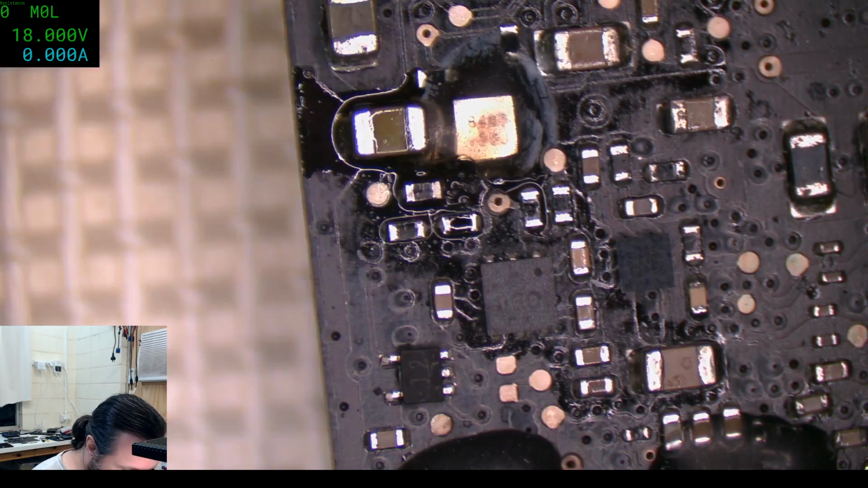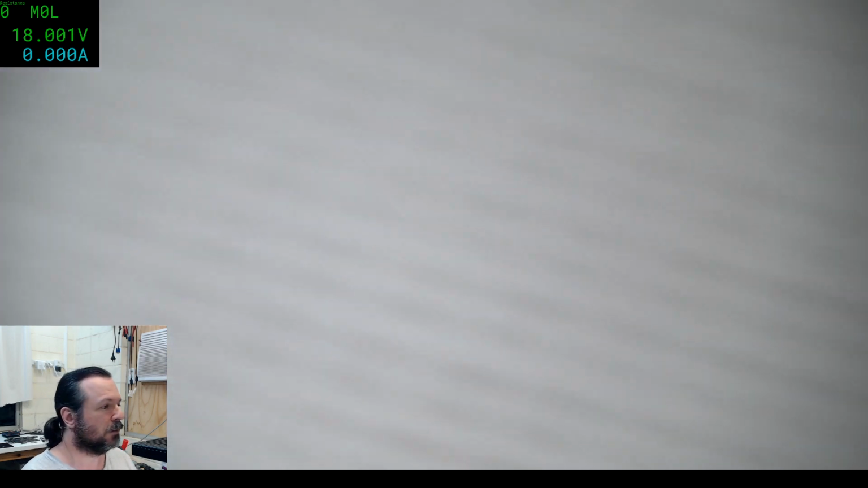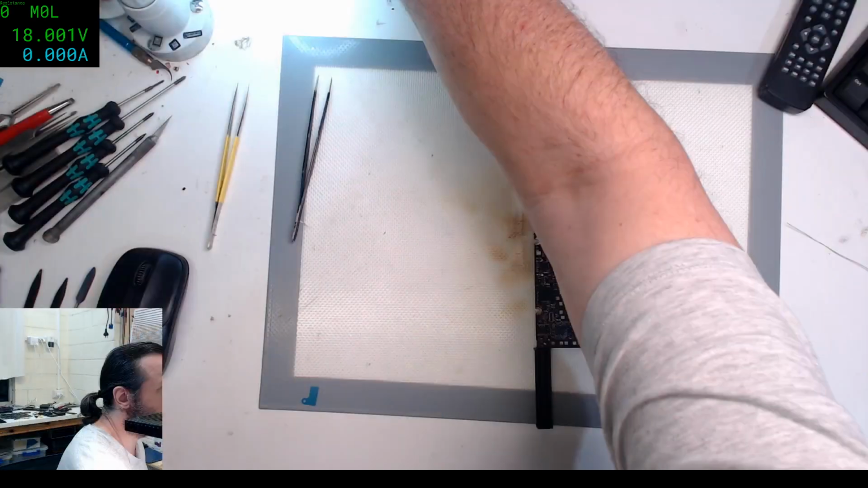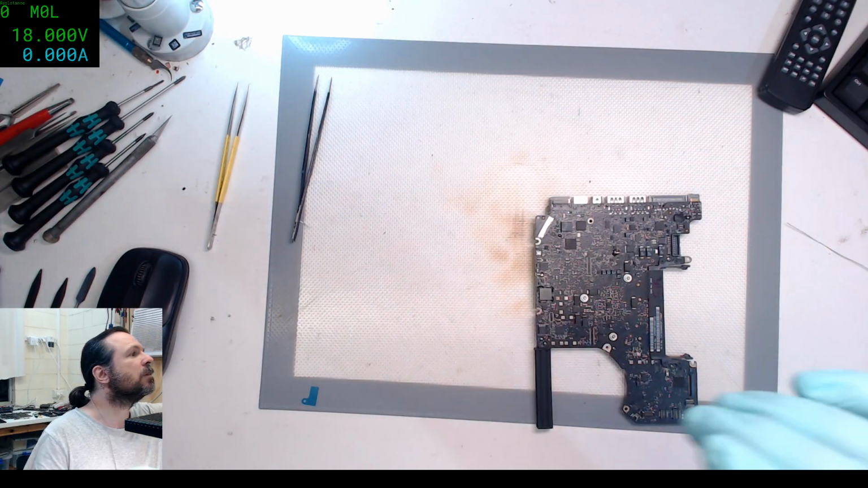Alright, okay, so that's 5 ohms, and I've just realized now that these require a DC inboard. Let's see.